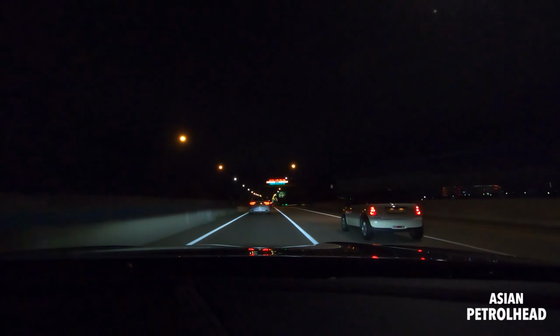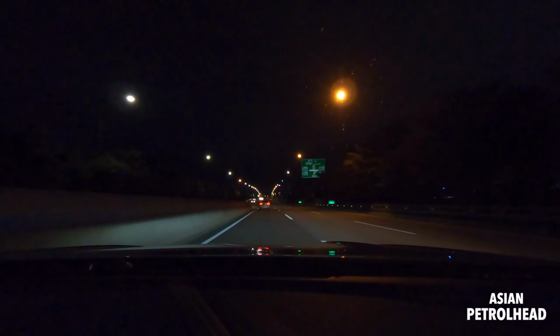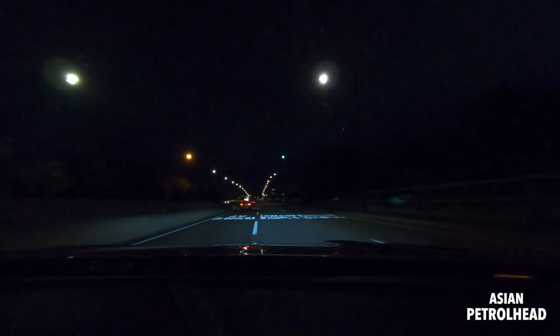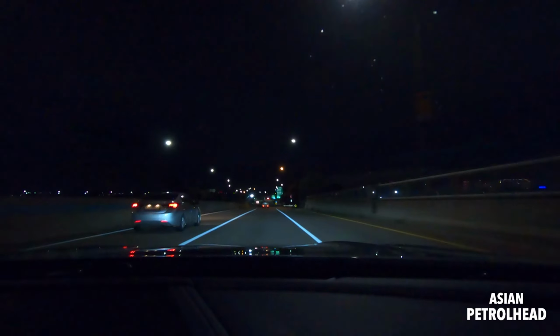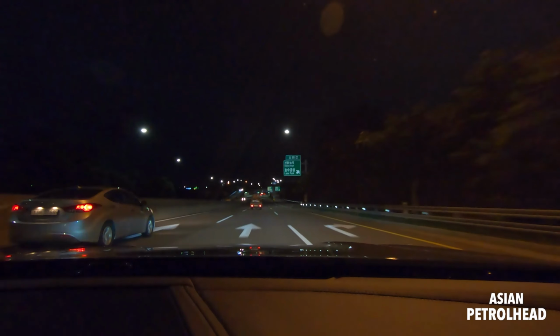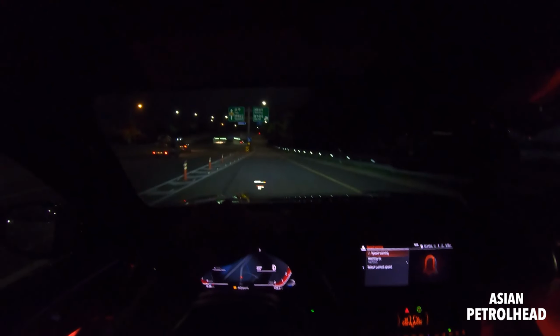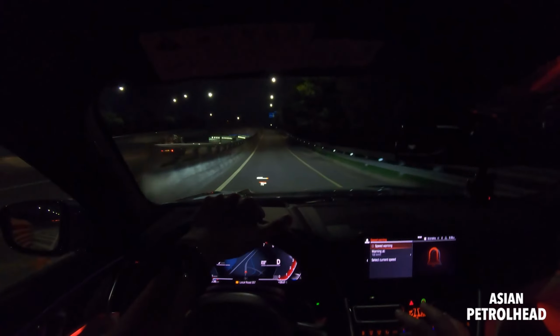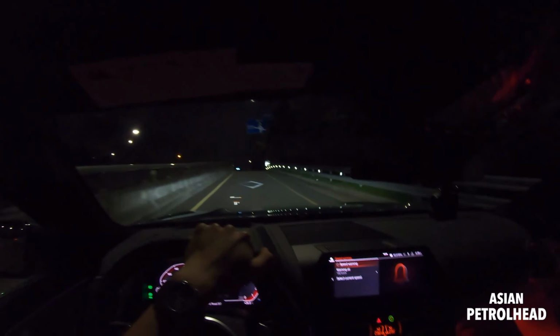So this 8-speed automatic feels very responsive. Let's give it one more go. Full throttle. God. It's fast, but I would love to show you the 8 series with M Competition with the V8, because I think this body, the platform, can take a lot more power. Just like I told you, compared to the M340i that I test drove the other day, this body can take more speed, I think.